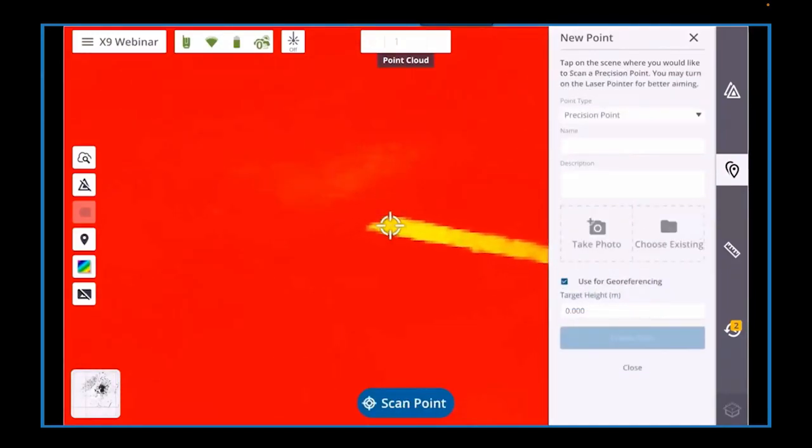Additionally, we can use the laser pointer, which can be activated with the icon at the top of the screen. And this will allow us to more precisely observe a point within our project. And then once you navigate to wherever the object is within your scene, you can tap the crosshairs to enable a finer resolution to target your point very accurately. And if this point is to be used for georeferencing, make sure you toggle the checkbox so they'll be created as a referencing point, which can be then used in the georeferencing tool later.